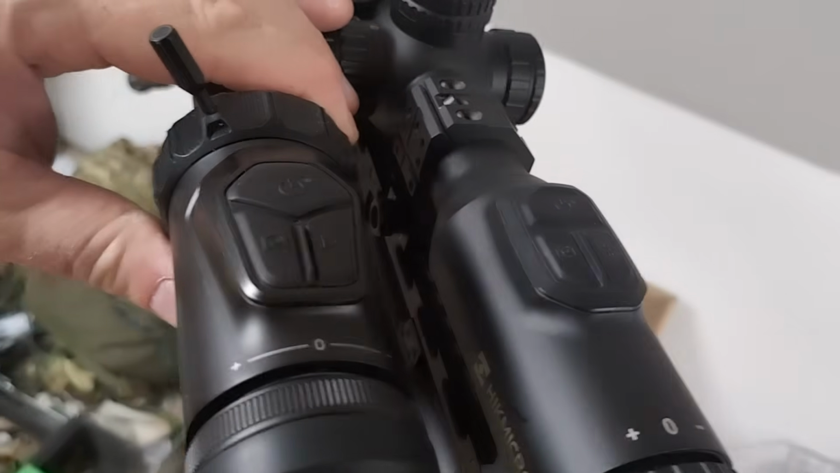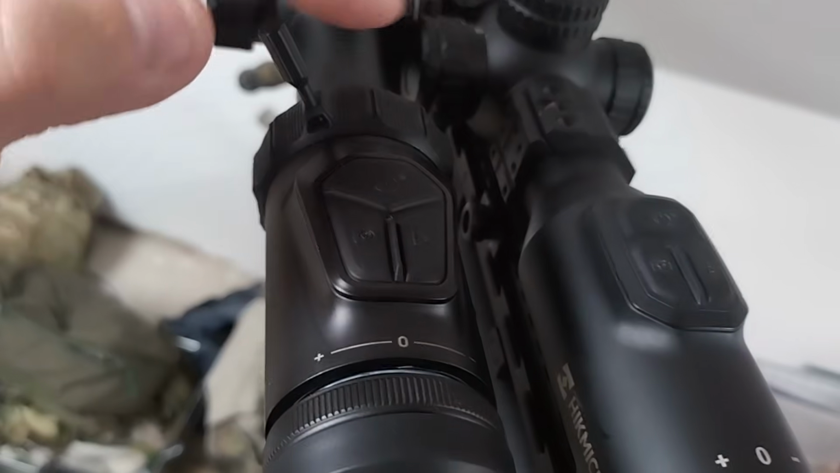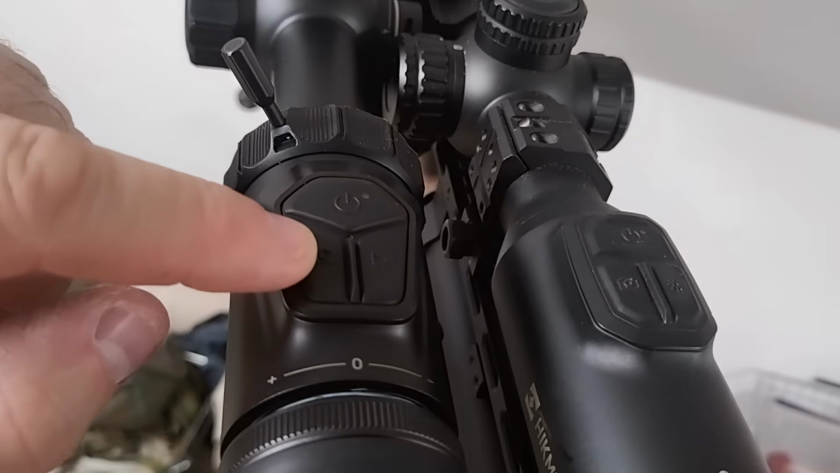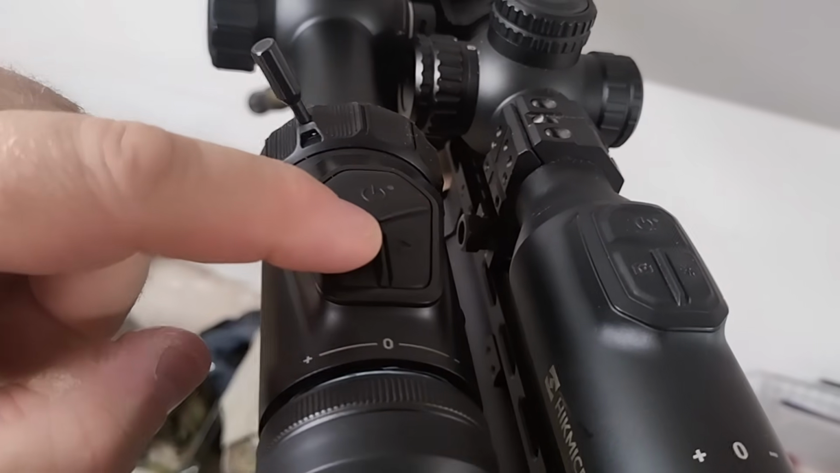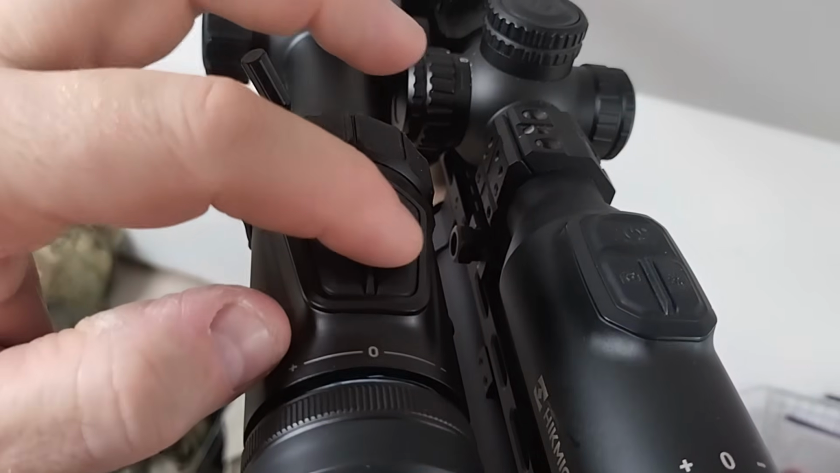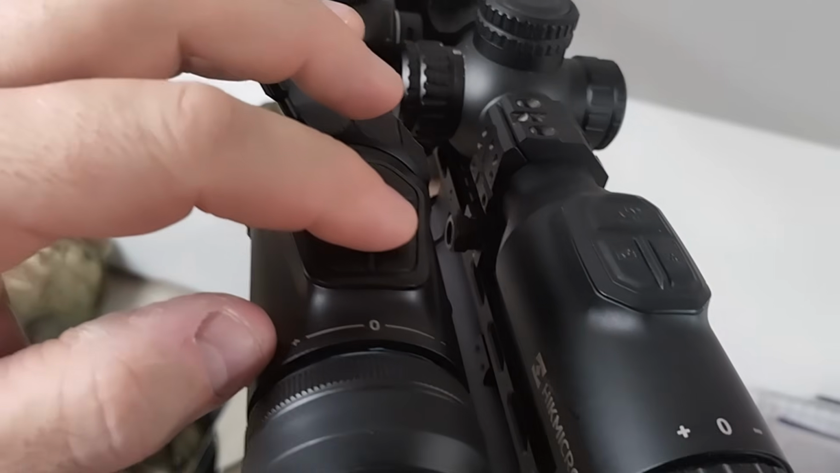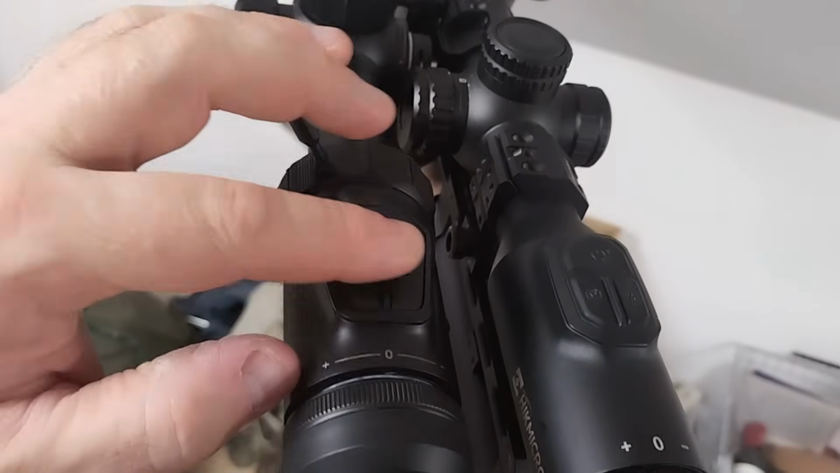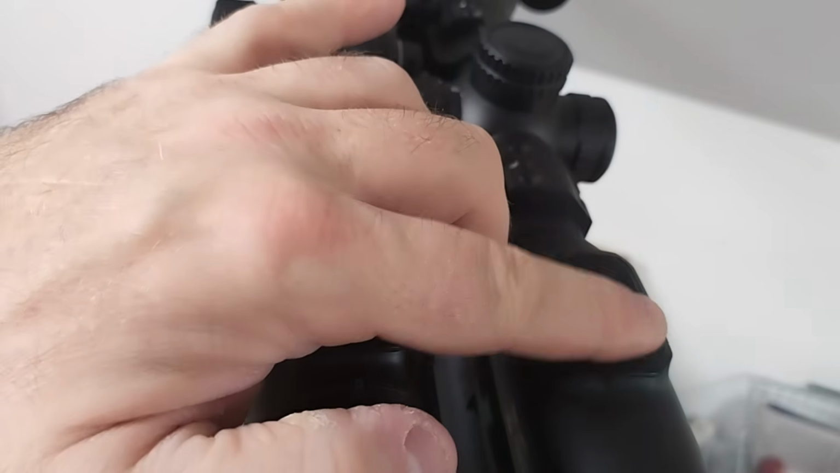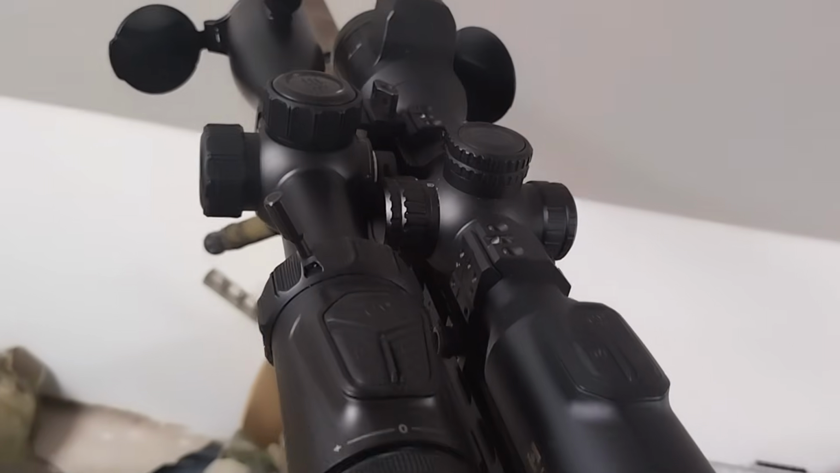Same 3 buttons on the back here, power buttons, very quick start up on both of these. Left hand button is your camera and video, so short press for picture, long press to start the video, same on both. Right hand side is the laser rangefinder, short press to laser rangefind, long press to activate the pip for picture in picture. These buttons are slightly bigger, there's a nice big easily feelable part in the middle so you can work out which button you're on in the dark.